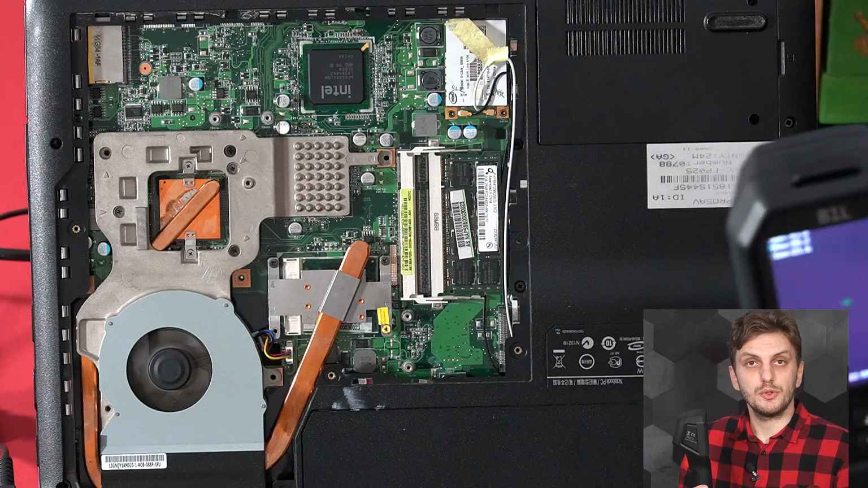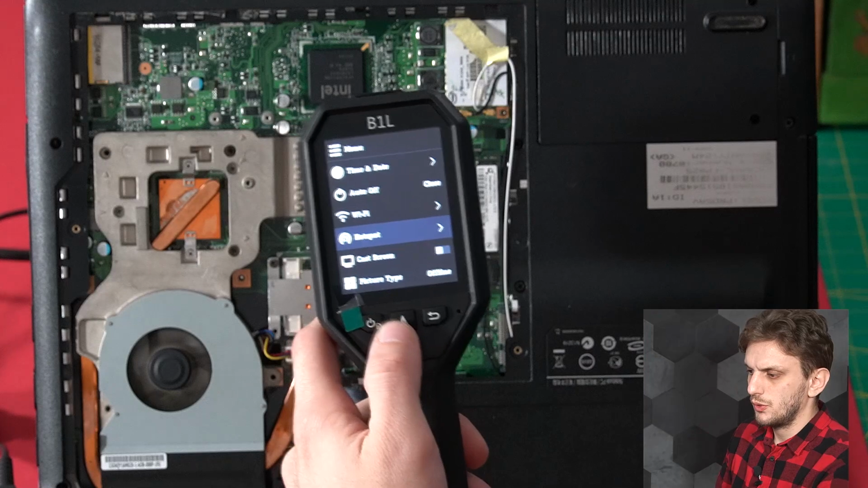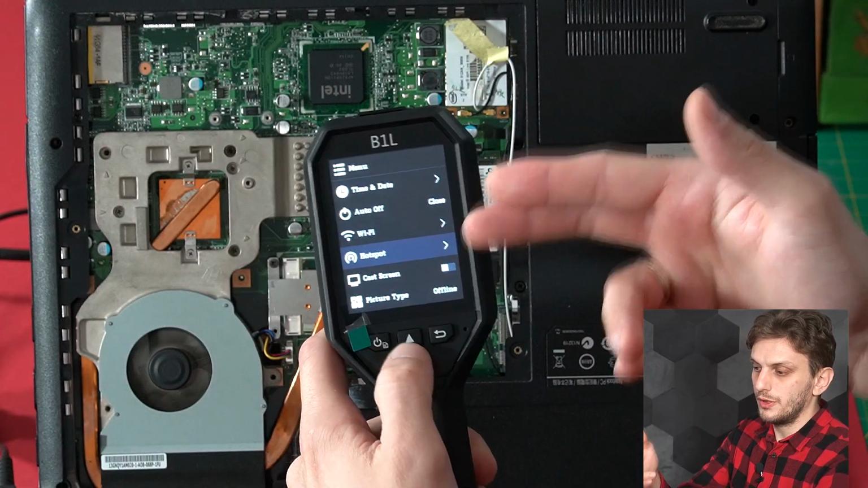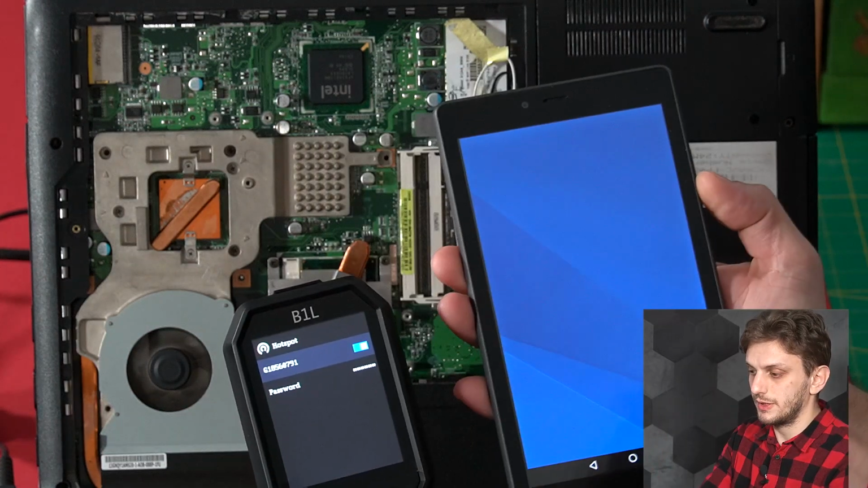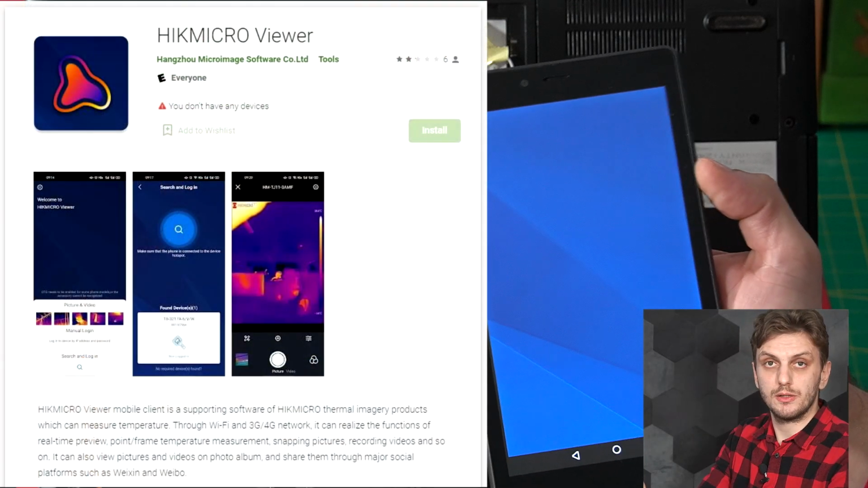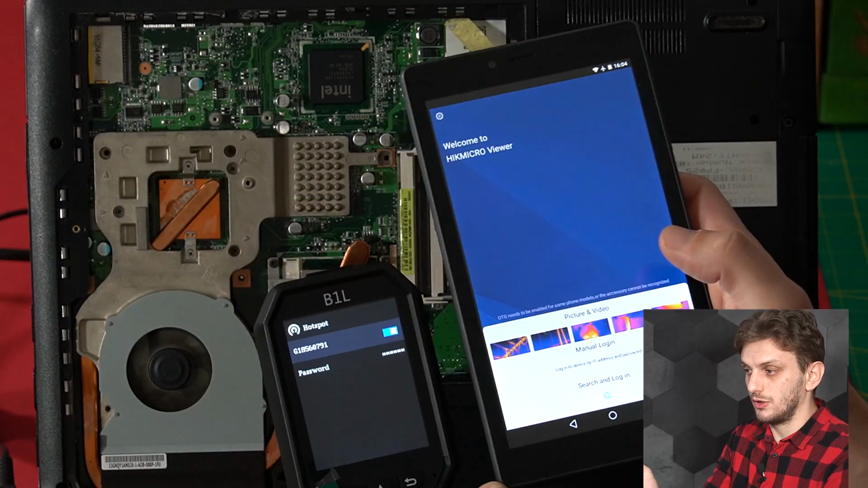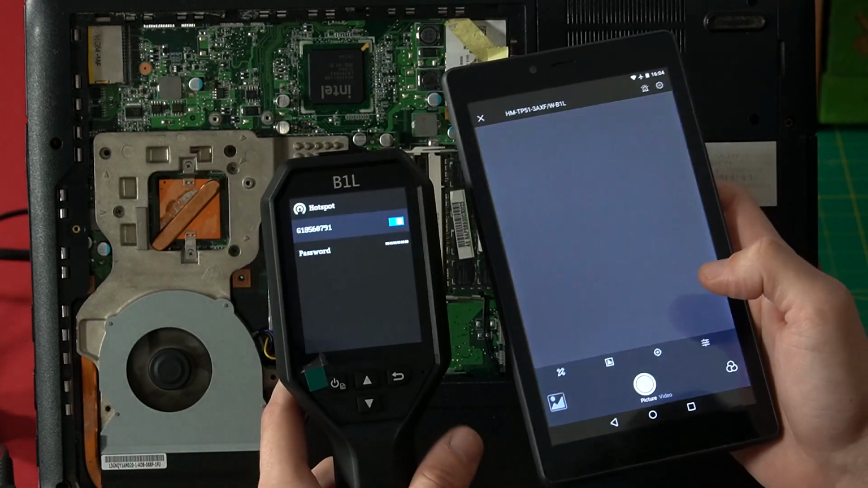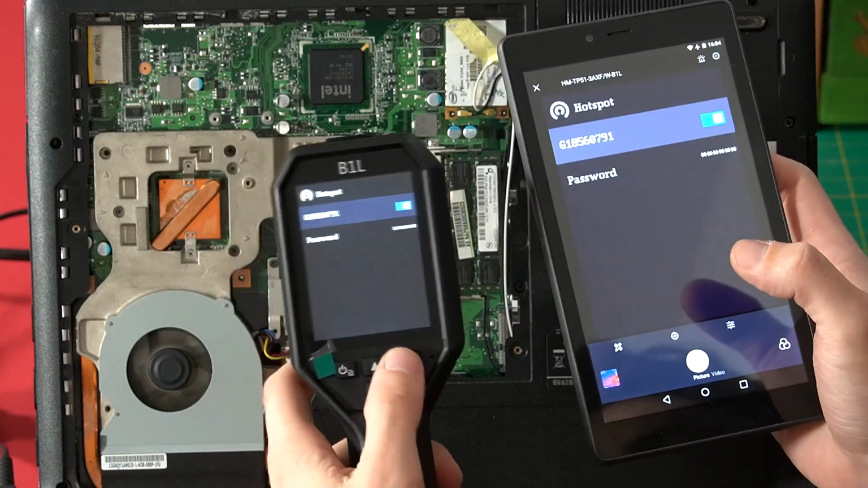But you can also take advantage of the camera's Wi-Fi connectivity feature. So in its menu, you can either connect to a Wi-Fi network or create a hotspot from the camera itself, and using a tablet connect to this Wi-Fi network. And you also have the HIKMICRO viewer software. So this is a program that you can install on a tablet or a smartphone. And with this you can connect to your device, and you can wirelessly see what's on the screen.